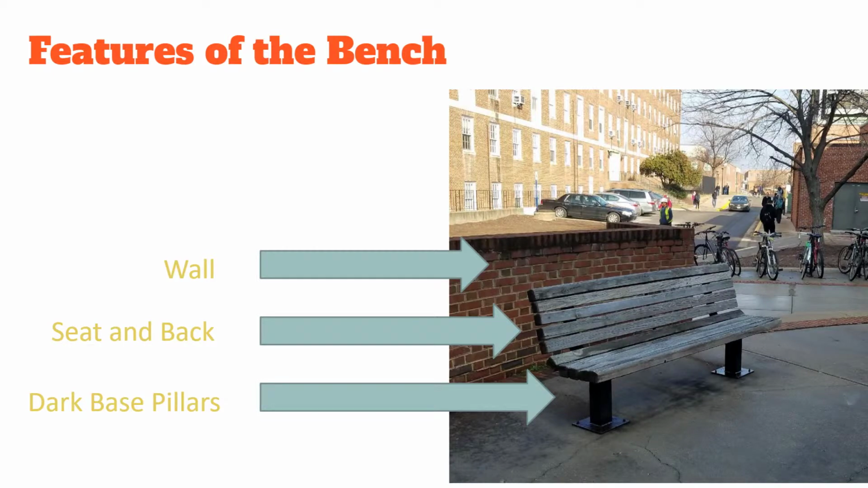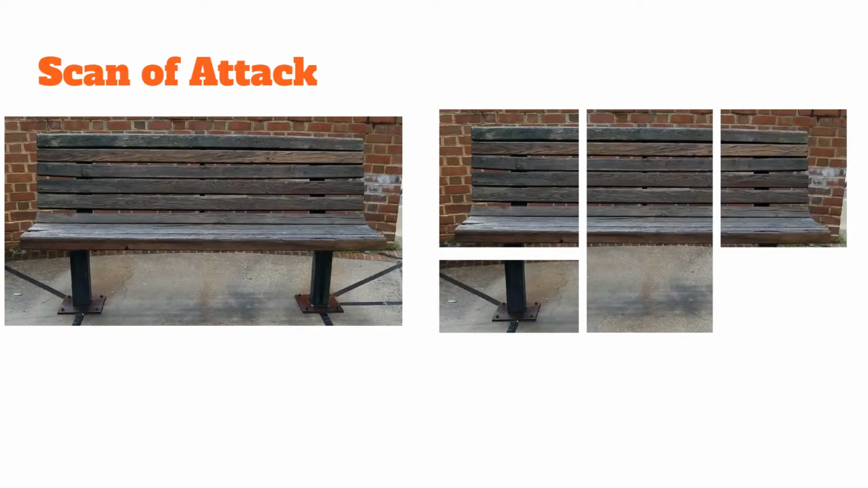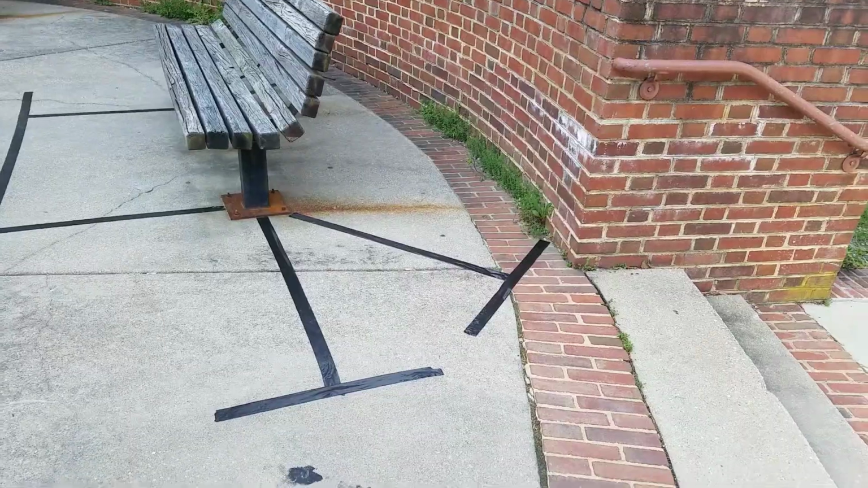in my data processing. The bench was also very long, so I decided to split it up into 3 separate sections in the front. I then took those 3 separate scans and split them into bench wood and base pillars. That way I could make different hue, saturation, and value filters to change how my LIDAR would pick up the red color of my laser.